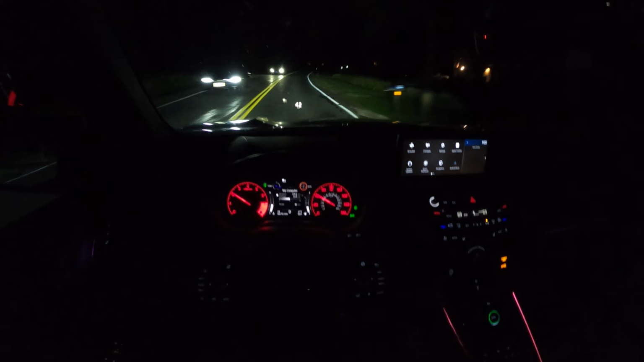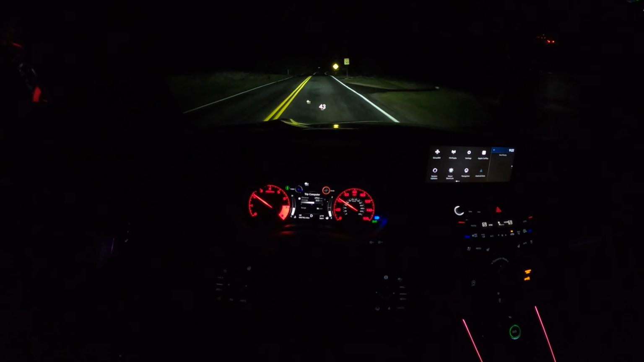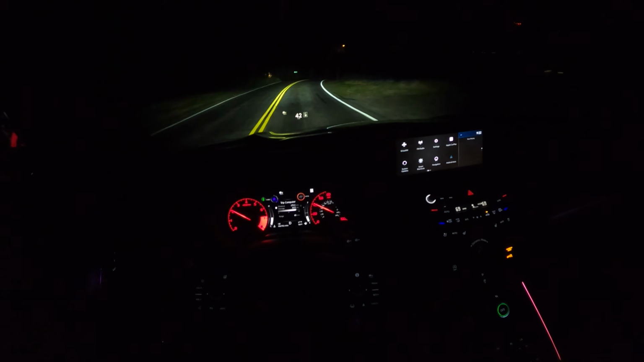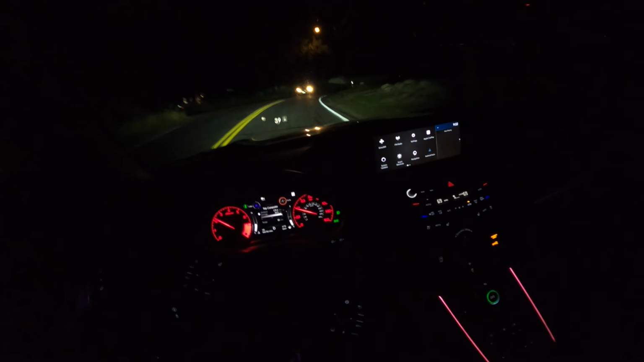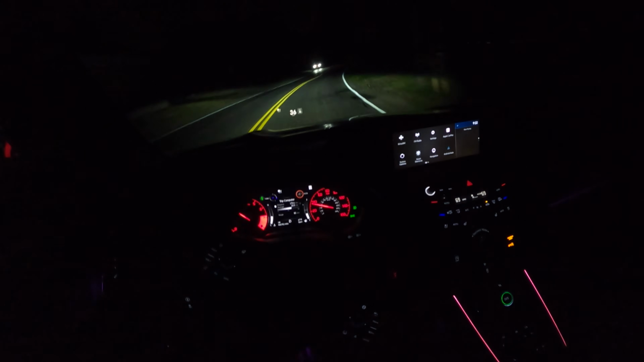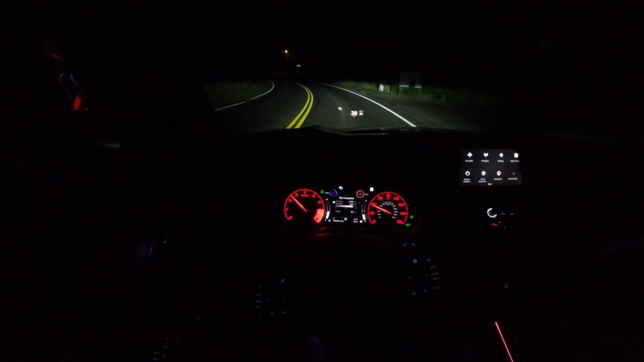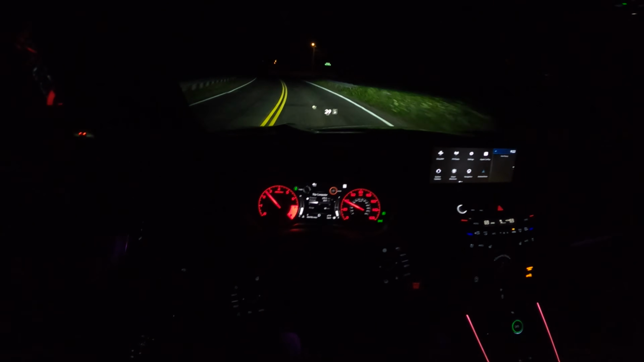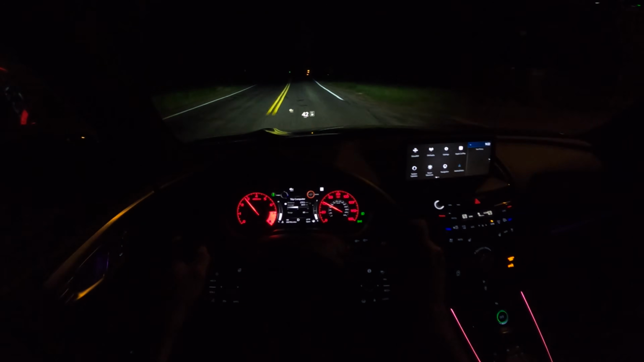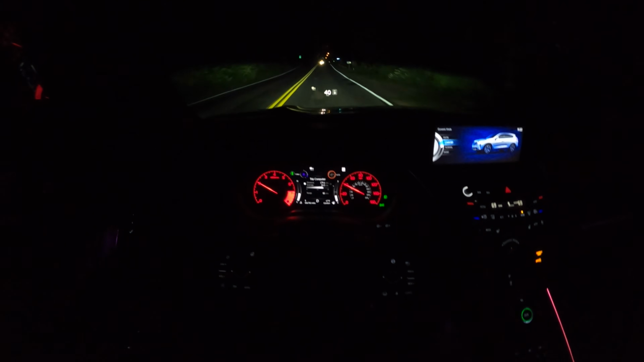The seating position in this RDX is pretty nice. It's a little bit high, but I know that's what the consumers want. I know they like a tall seating position. I know that I'm not the norm when it comes to that. I like a sporty, low seat, but I do still feel like I have great visibility. I don't feel like I'm sitting on top of the car, especially because I've got loads of headroom.